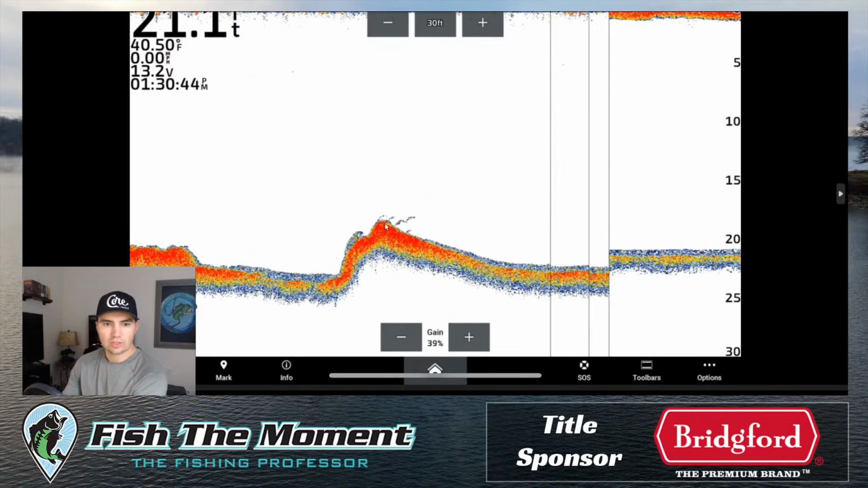Here we go. So these are what those fish look like on my 2D. They don't look like much. I honestly want to go back; I've been using this Garmin unit for my 2D and down imaging. I'm not a big fan of it. I'm thinking about going back to a Lowrance because I like my Lowrance 2D sonar a lot. It's fine. It gets the job done.